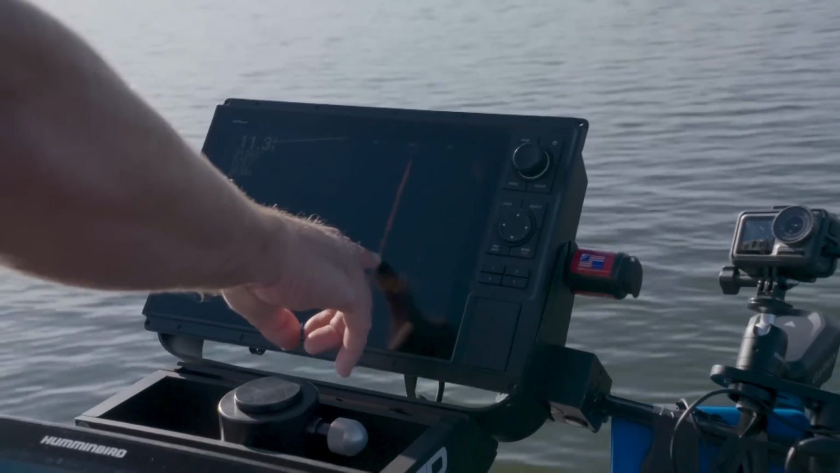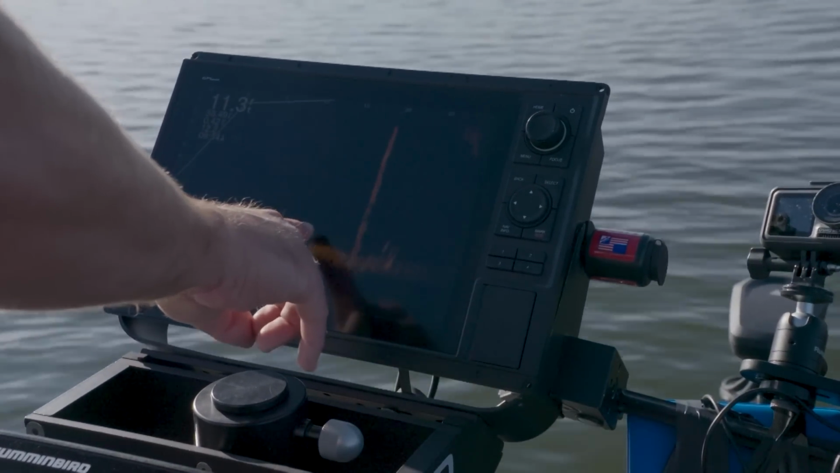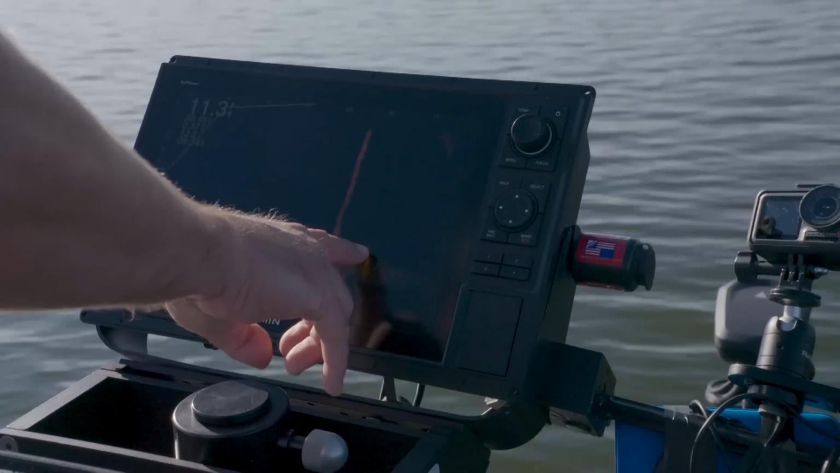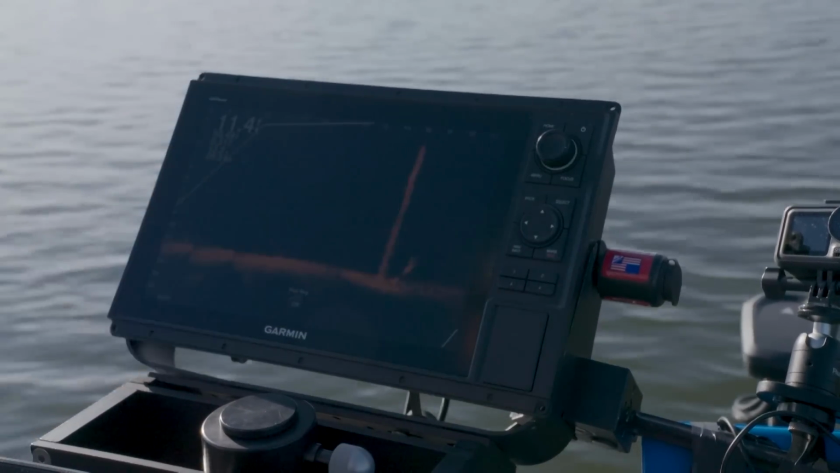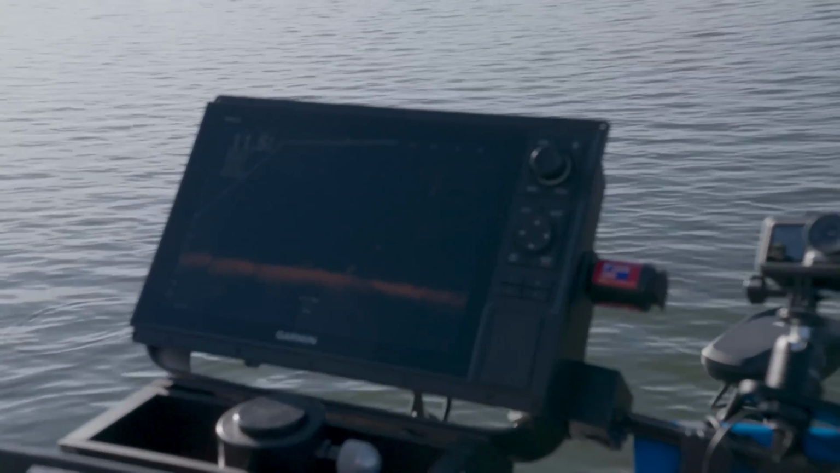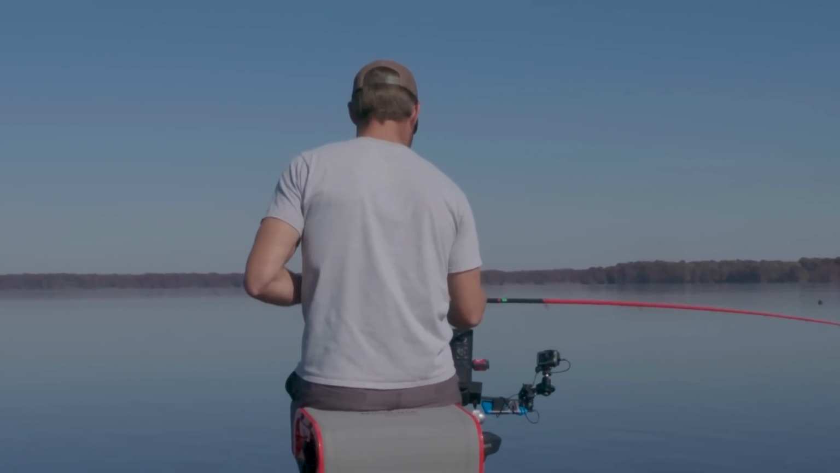I'll look on this tree and I'll look right beside it on the bottom of this tree. And they'll hide right in here on the bottom a lot of time, and that's just junk fish moving around right there. But that's the typical, that's the size trees I'm looking for.